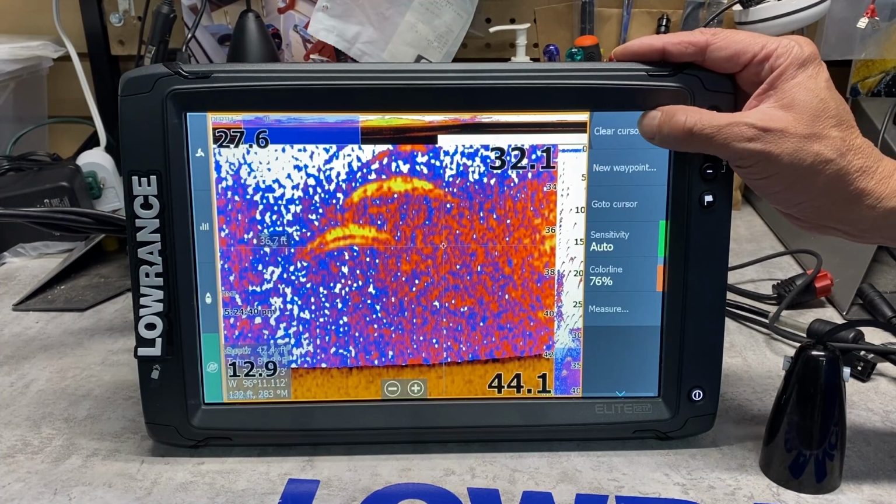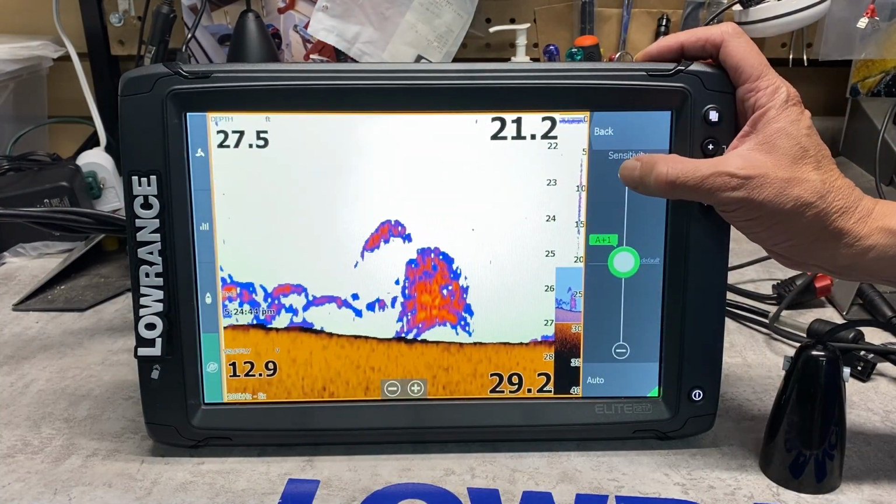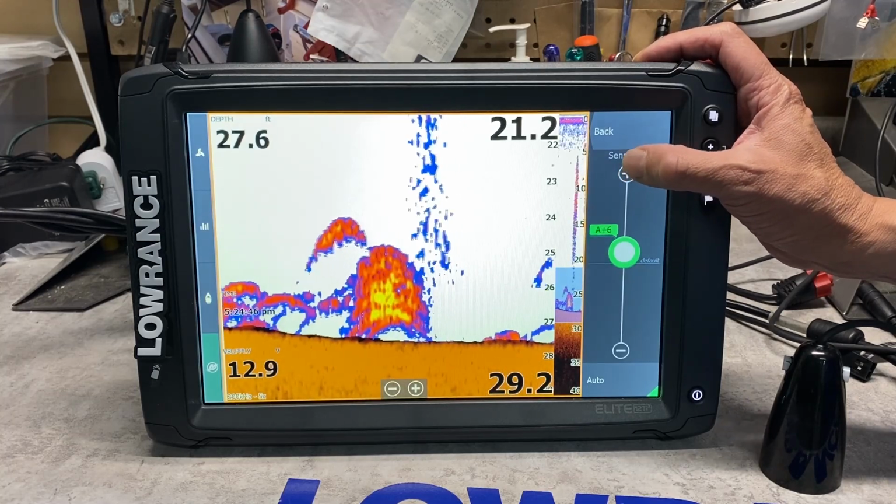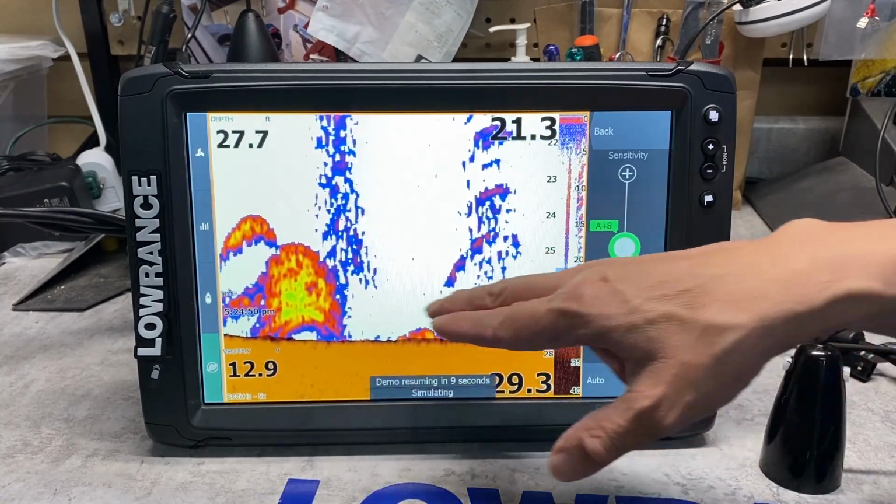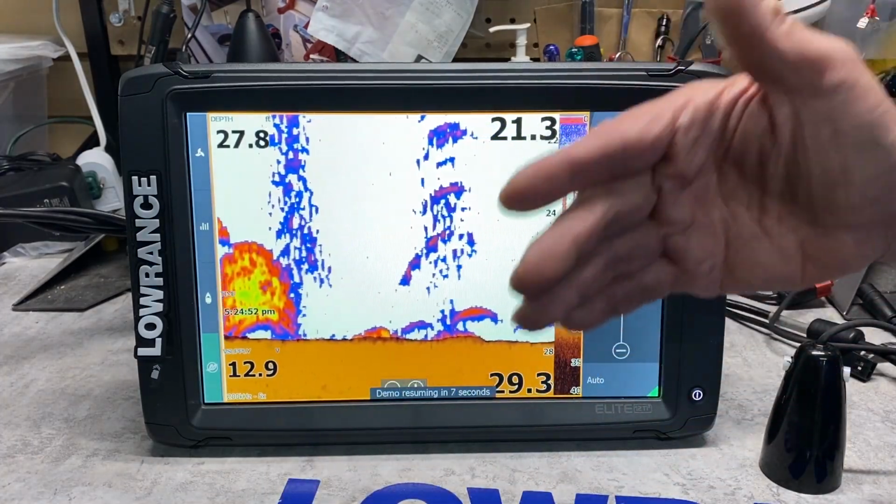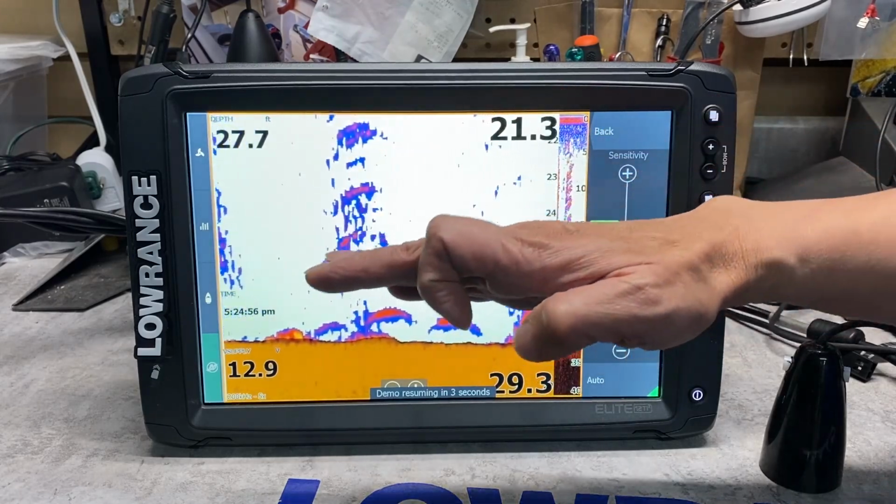We clear cursor. We go to our sensitivity and we would increase the sensitivity until we see the silt on the bottom, which on this demo mode is not showing it well. And that's how you fine tune your unit so you can see your jig touch the edge of the blue, which would be the top of the silt.